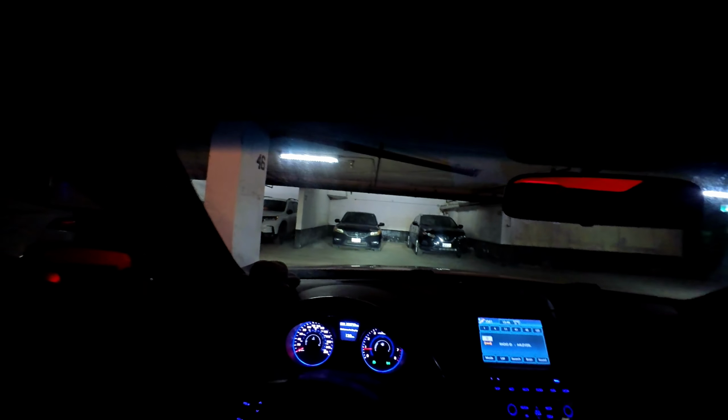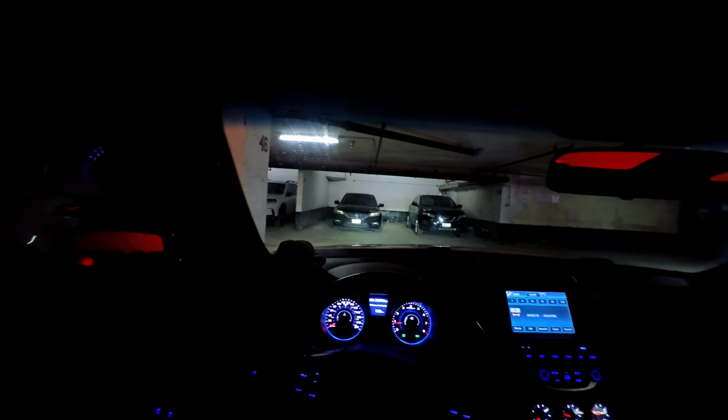If you guys have any spider taillights, bro, let me know. I know some of you guys who are watching this have Genesis Coupes, so if you guys are running the spider taillights, if you guys don't know what they are, I'll put a screenshot of them.